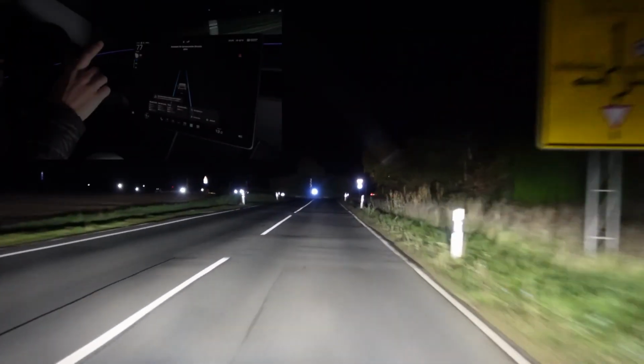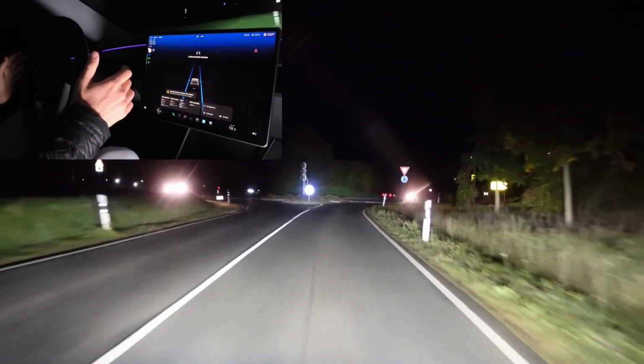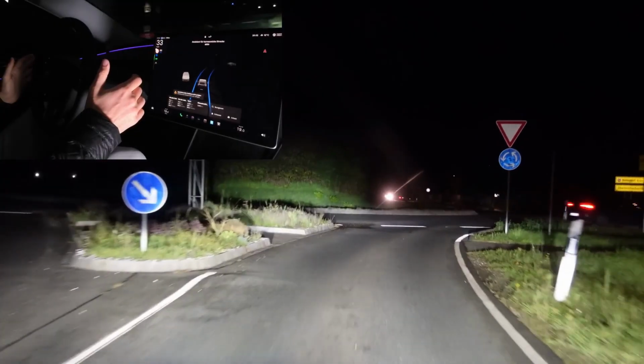By the way, the roundabout is coming up now. It's braking on its own. I'm not doing anything. Very good. I have to move the steering wheel briefly there. What's it doing? Now I'm curious.